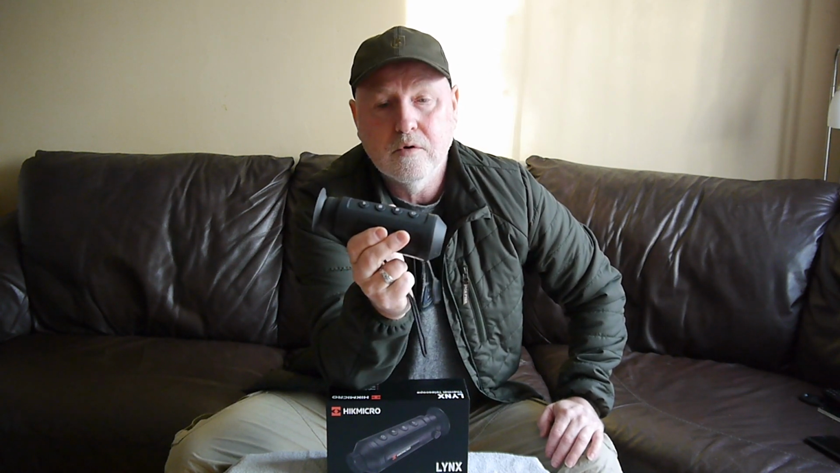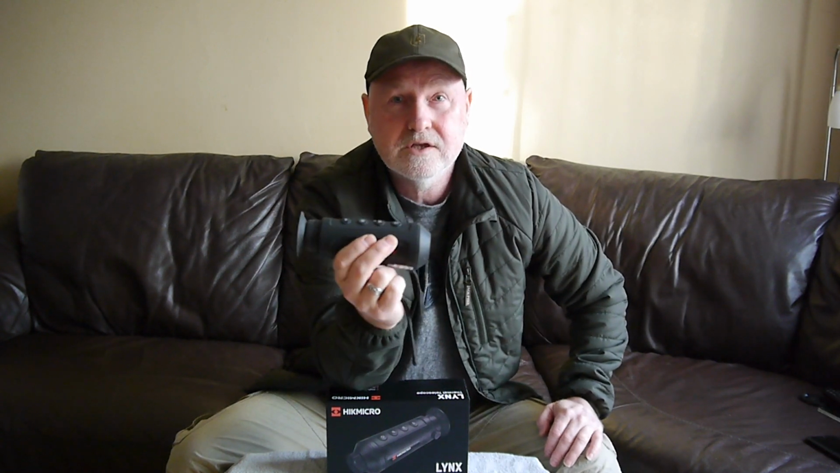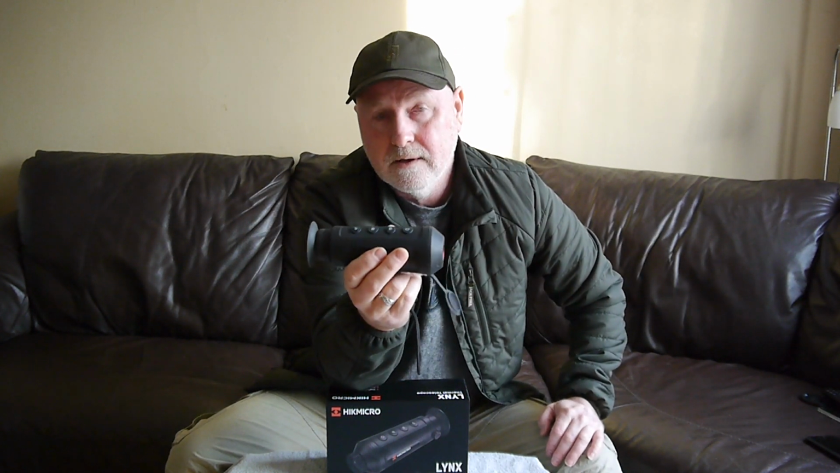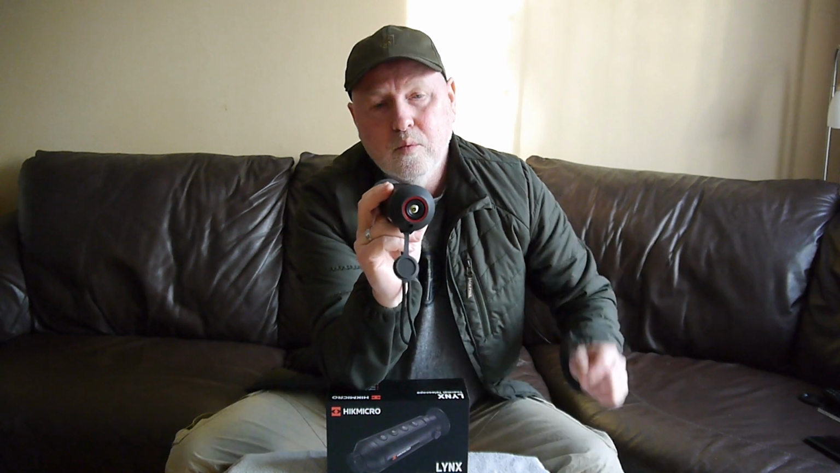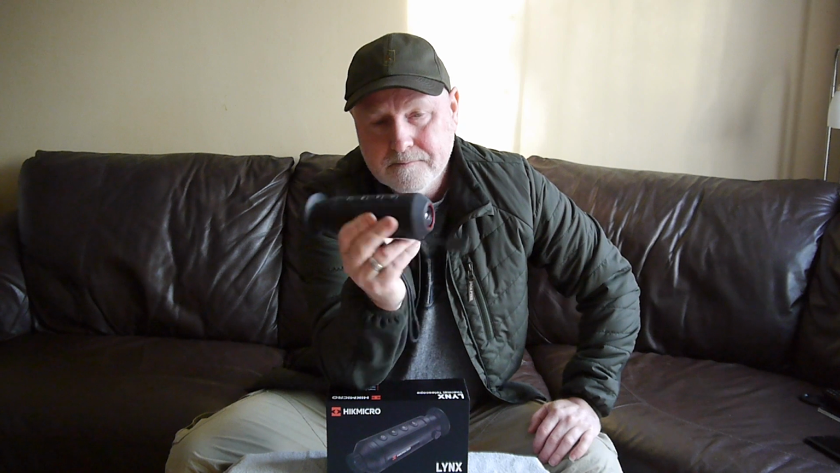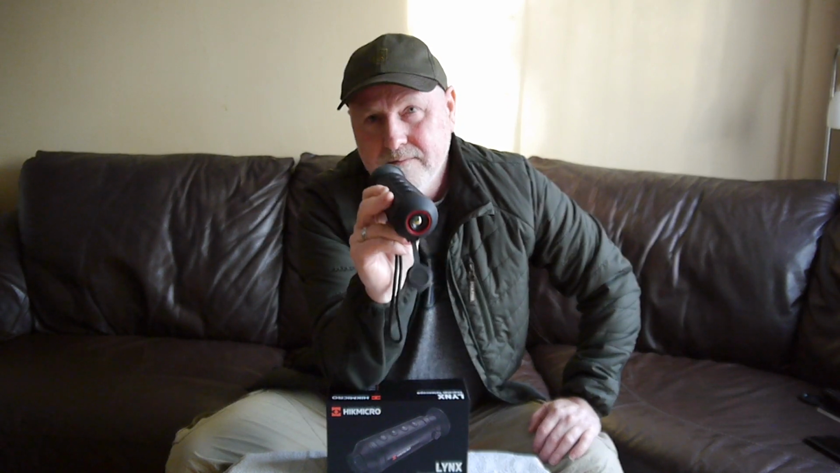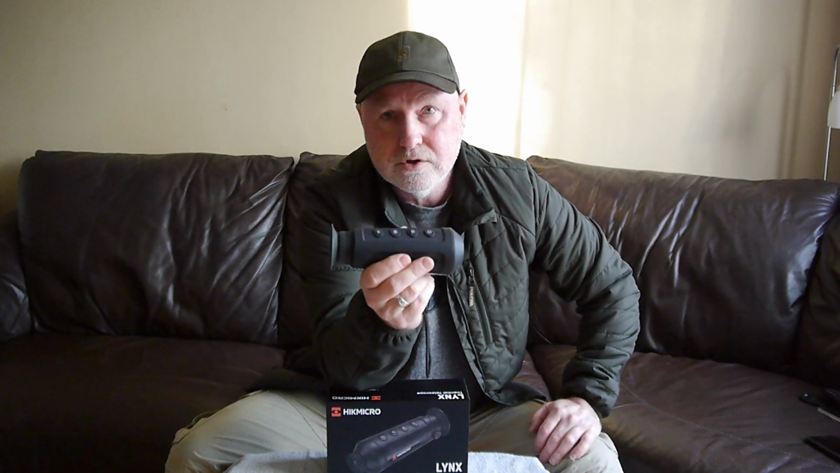If you don't own a thermal, put it on the top of your pest controller to-get list, particularly if you do shooting in the dark. And get one with the biggest lens or the best quality that you can afford, because they'll all do the job, as I think I've proven with this one. They'll all do the job.